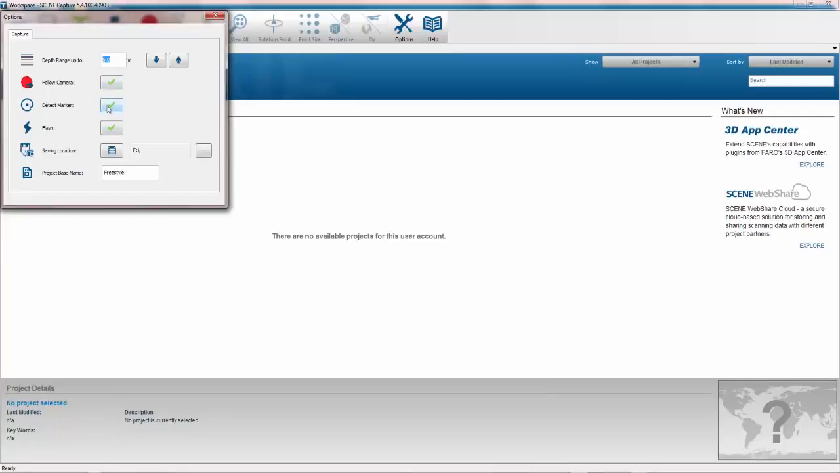We can detect automatic markers, which we'll do at a later stage in the example I've got set up. And we can turn the flash on or off. We can also turn the flash on or off on the fly using the icon on the screen.